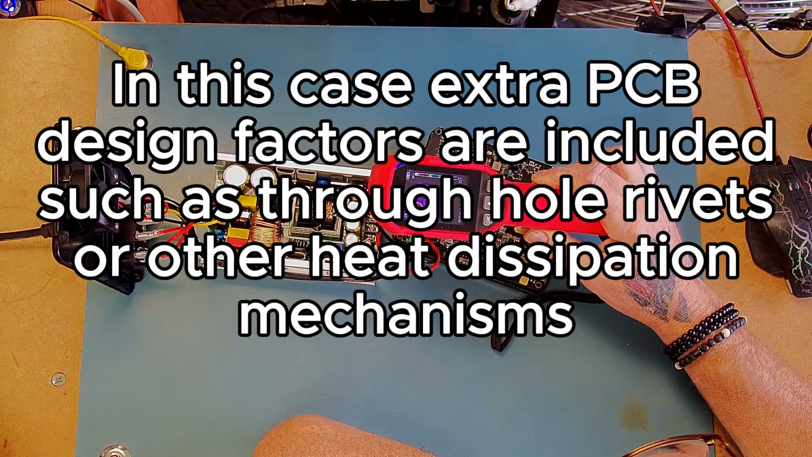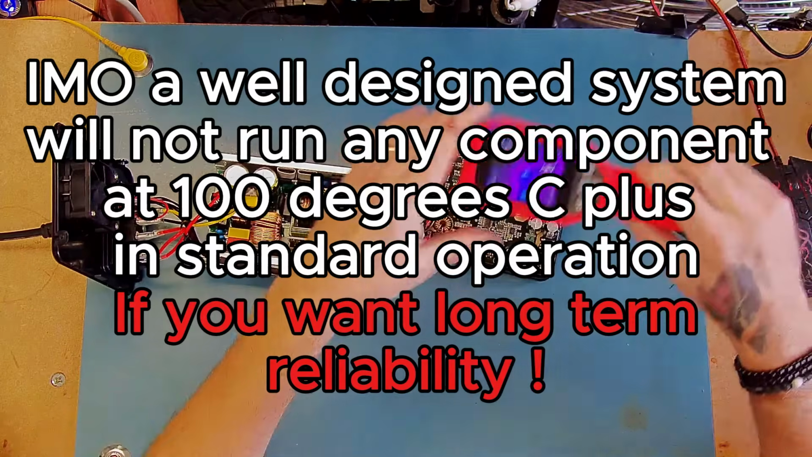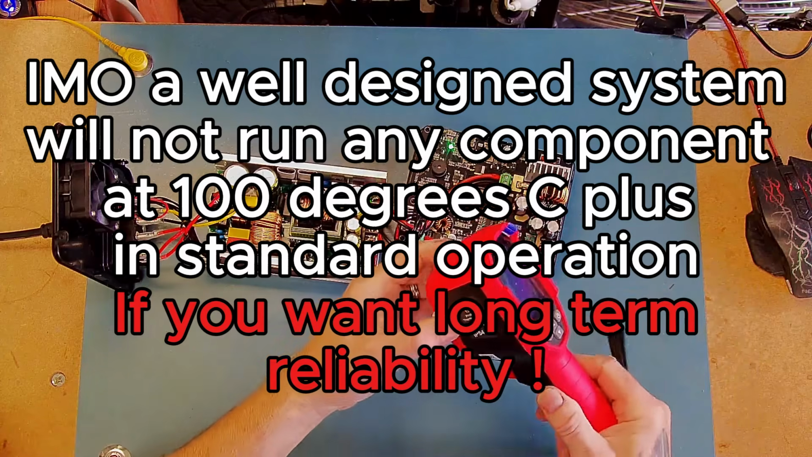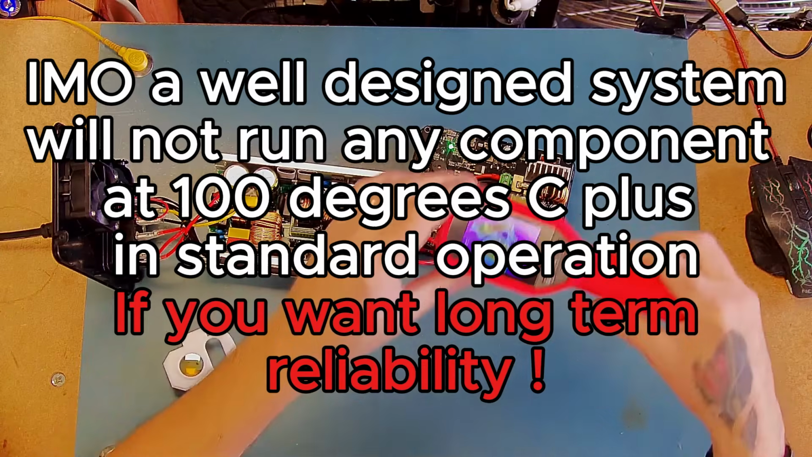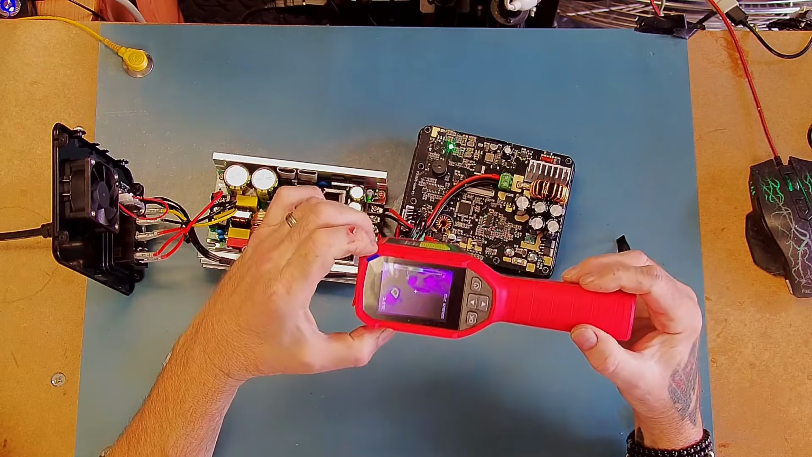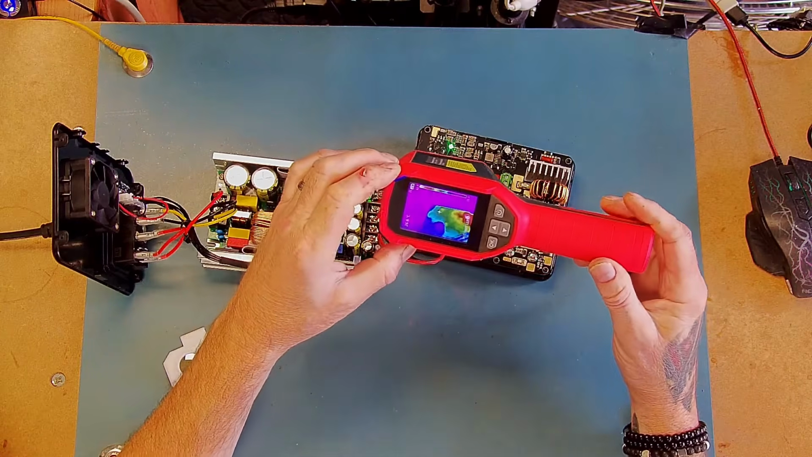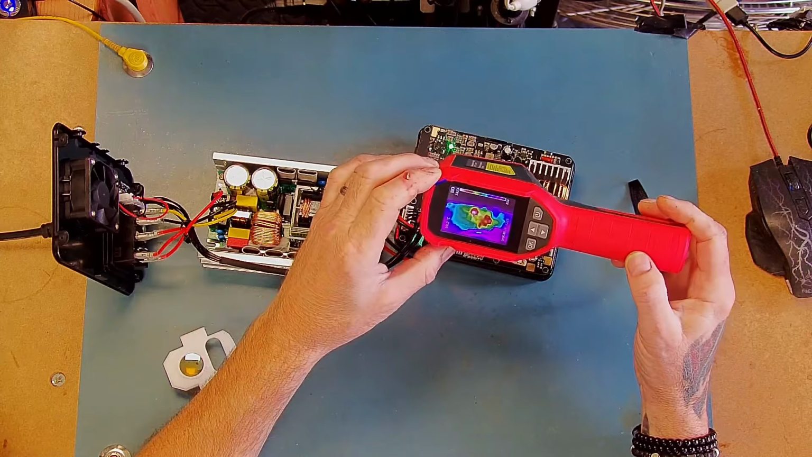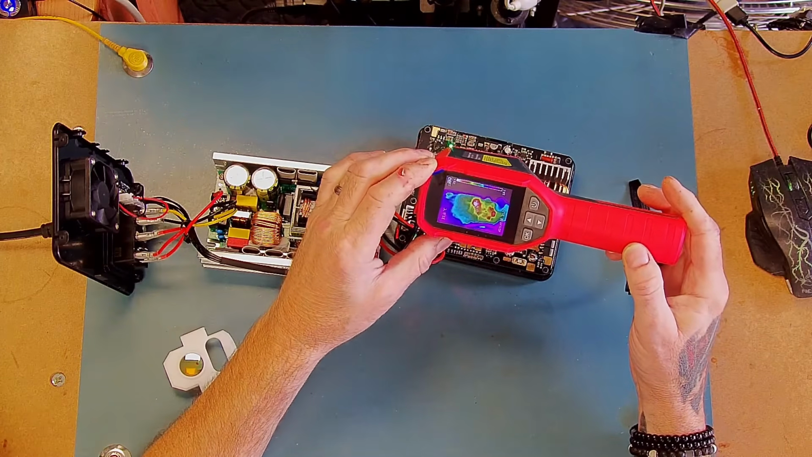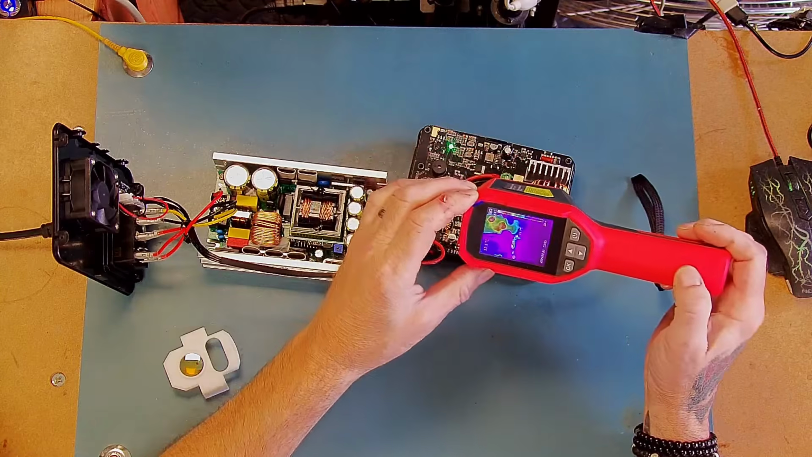95 degrees. Oh, hang on, let's just check the front panel here. So what have we got? Let's take the macro lens back off again. So let's have a look. It's all quite cool. So we've got a bit of warmth there, which is a capacitor, 34 degrees.